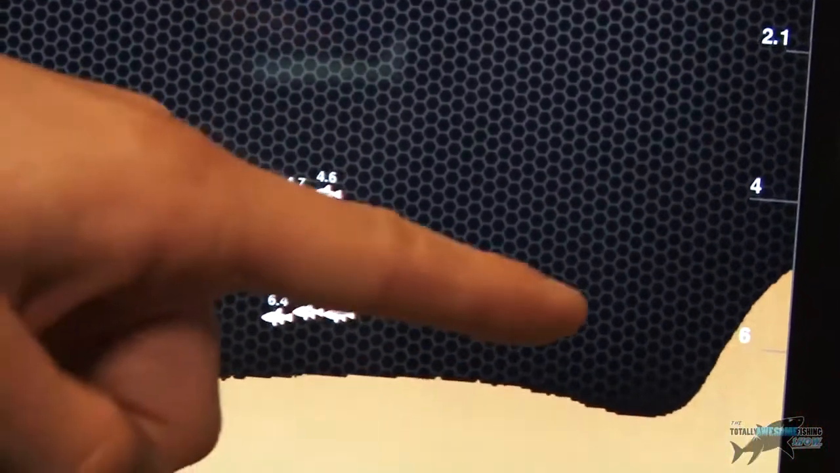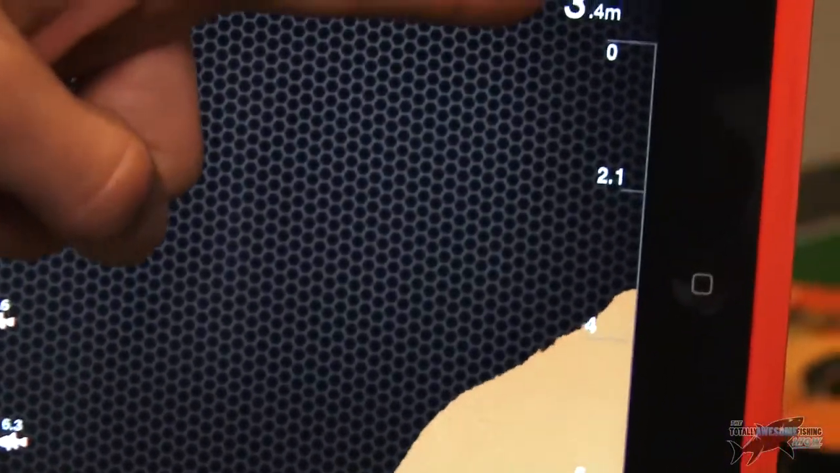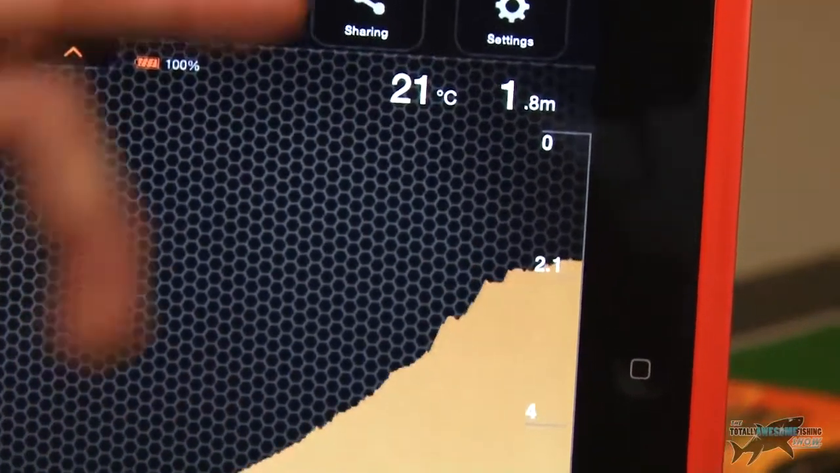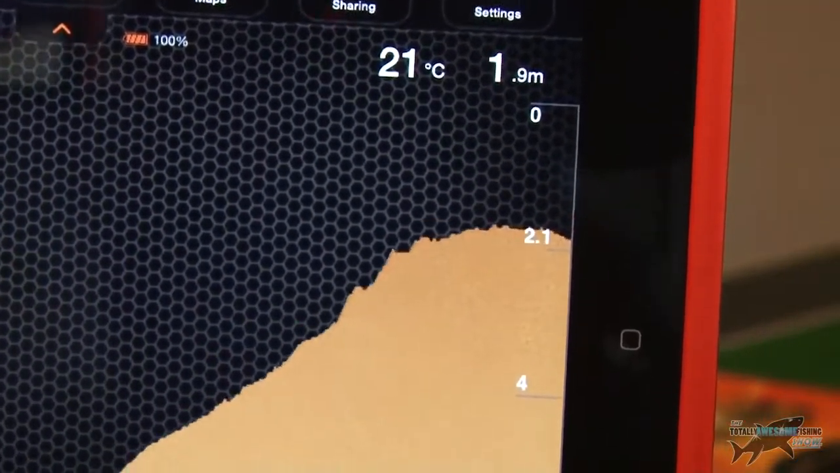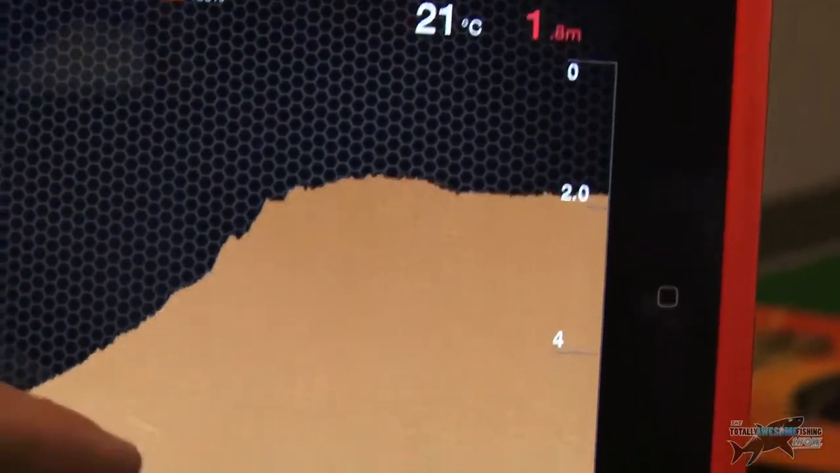I can see the bottom. Now that beeping there is flashing up here. It looks like the depth's getting shallower, so I guess I've got a depth warning there as well when it gets shallower, which is handy if you're in a boat and you need to know when you're getting too shallow for the propellers or things like that.